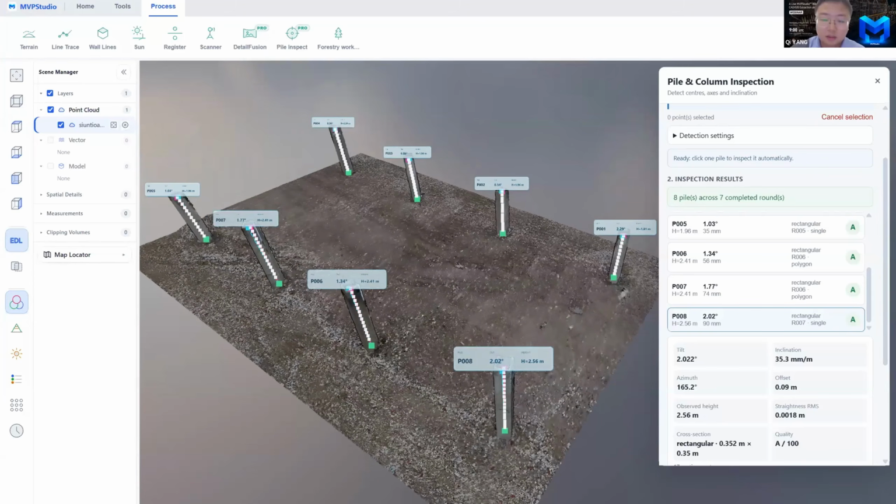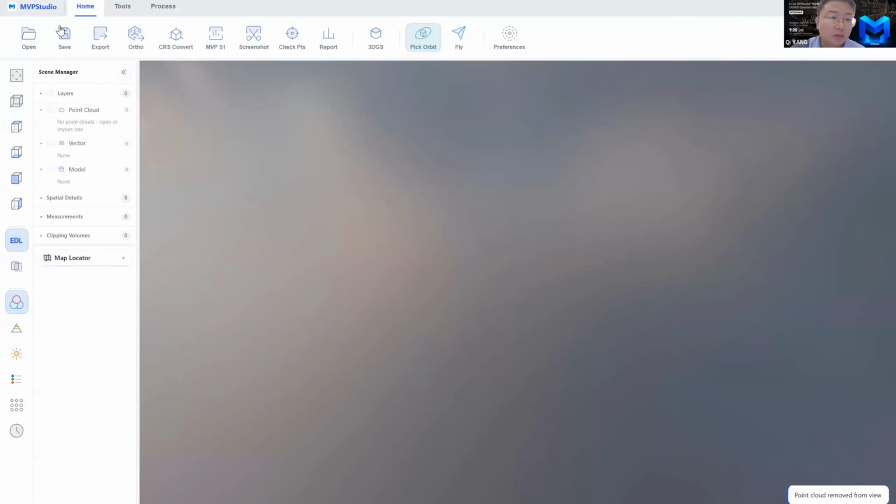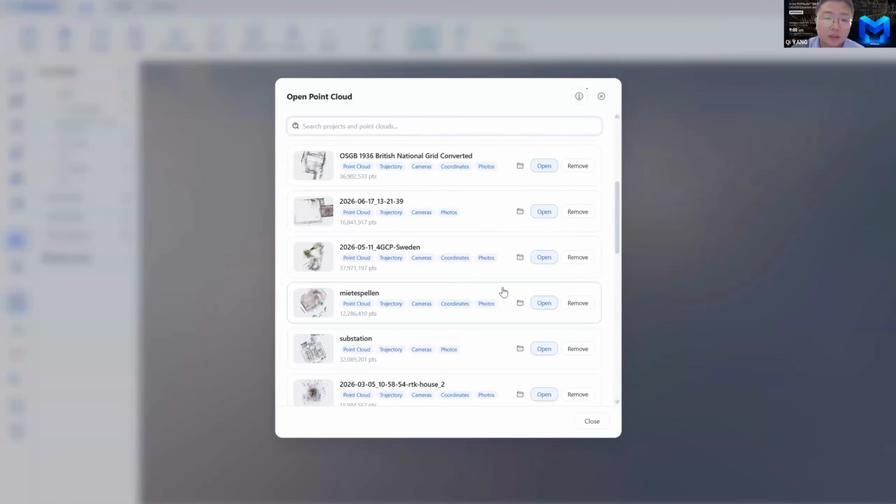Yes, and I also get some questions about the coordinate convert function. We have a very strong coordinate convert system inside our software.